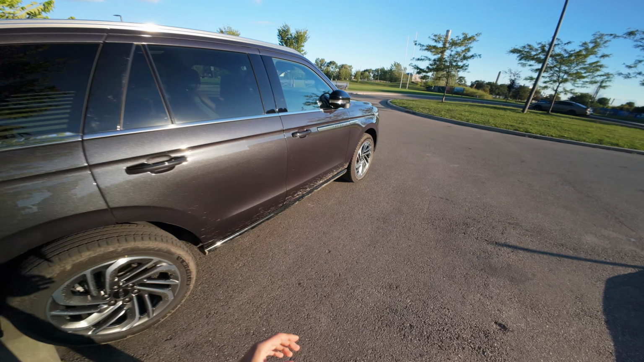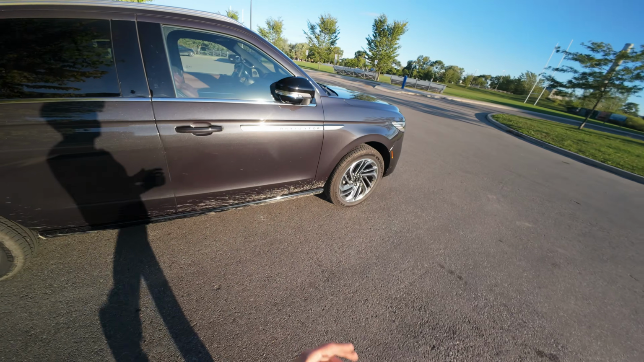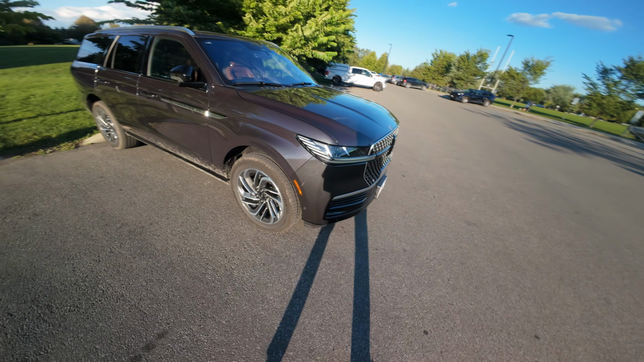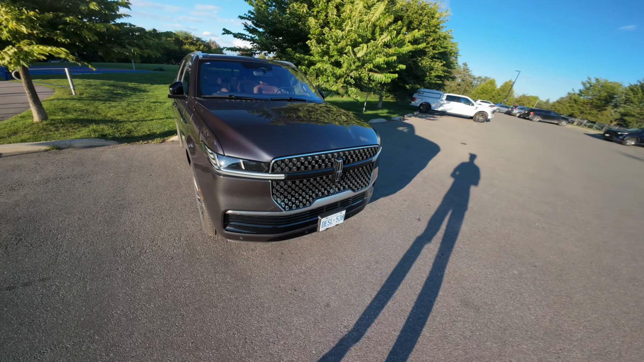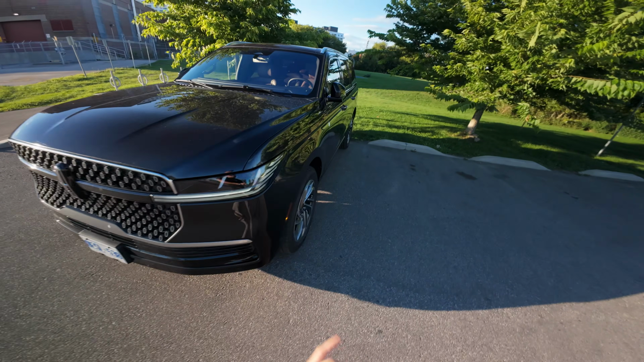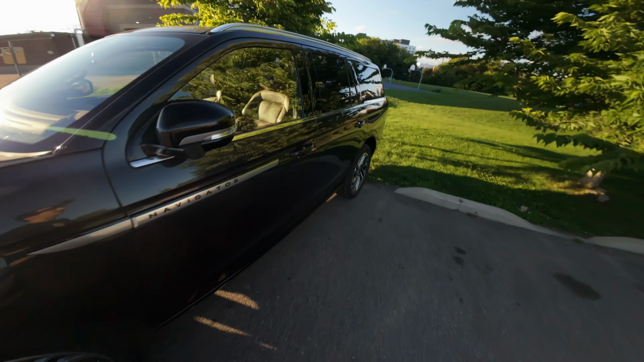That being said, in this POV test drive, I will not give you too many opinions. It's more for you to kind of see, listen, and hear how it is to drive Lincoln's flagship SUV out on the city streets. So without further ado, let's hop on in and get driving.